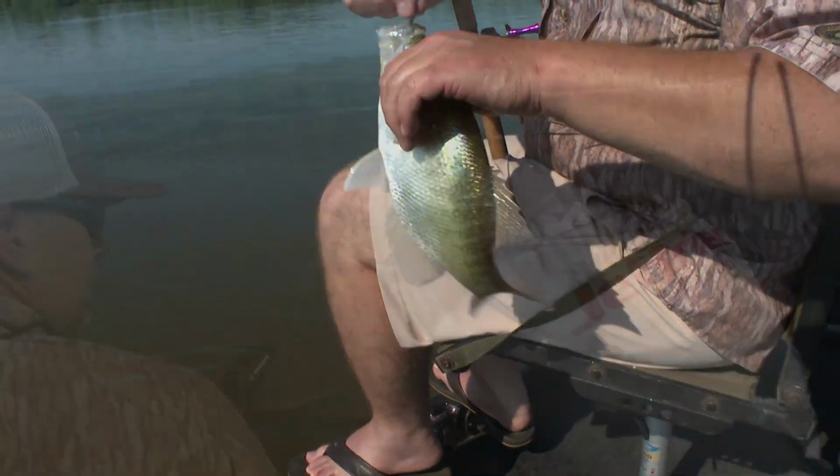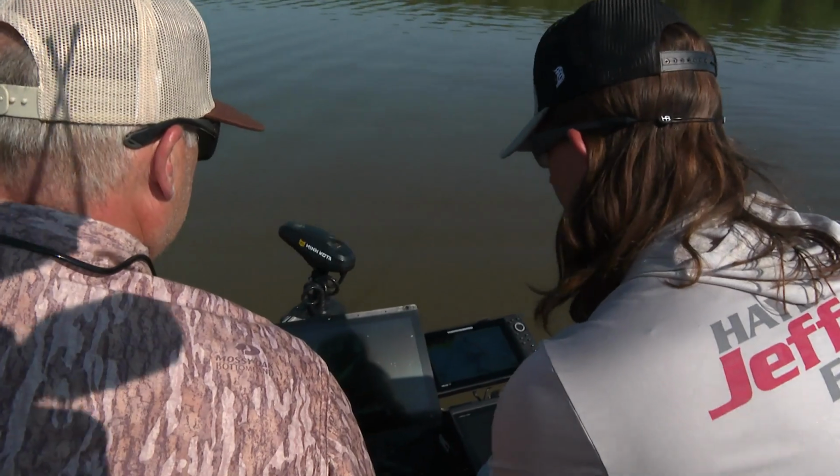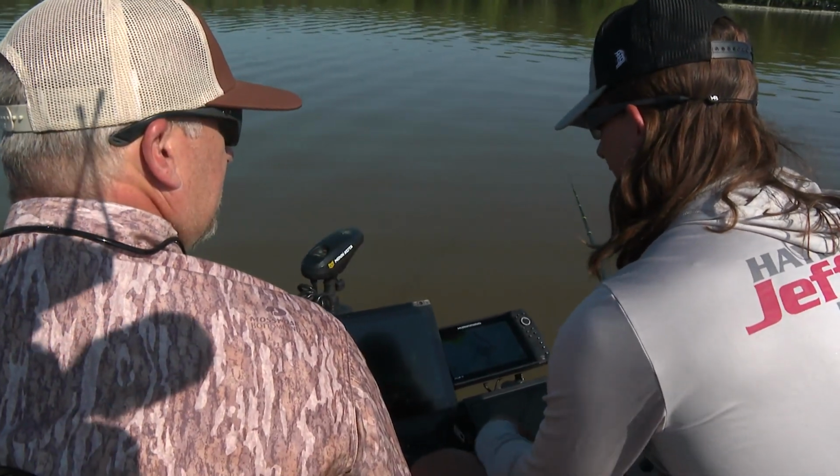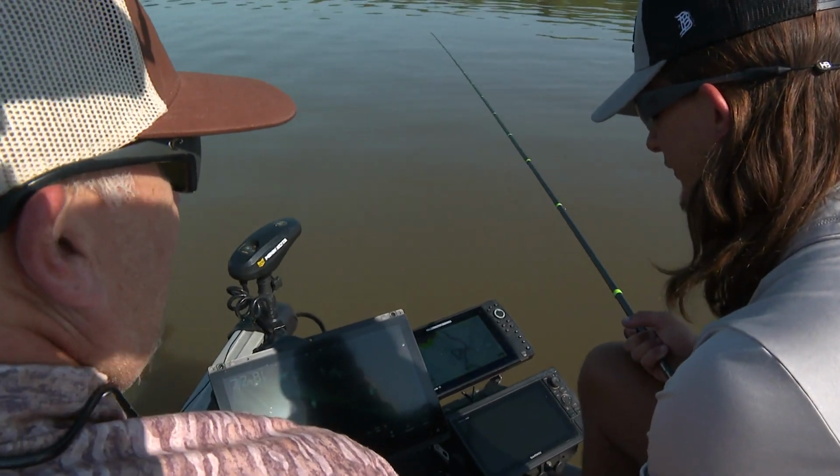Yeah, he hit it hard. Noise in the boat can spook these fish, and they'll hear it and take off running. Without this, we would have never known that. You know, when we were spider rigging, we didn't care what was happening in the boat. Yeah, just running, just covering a lot of ground.